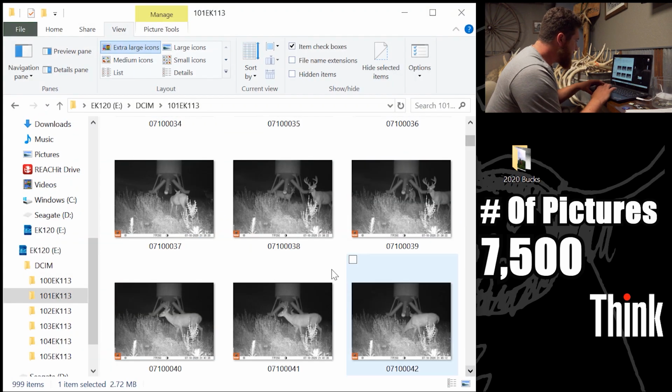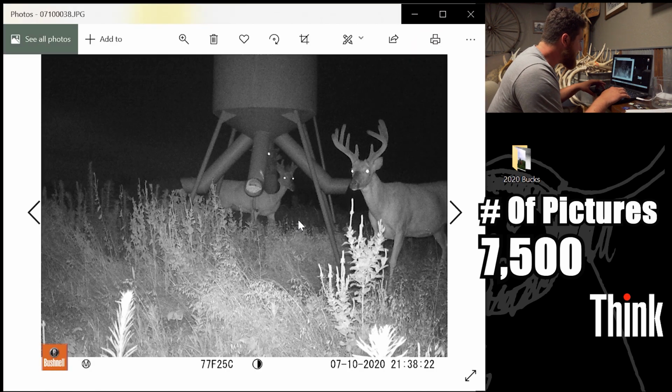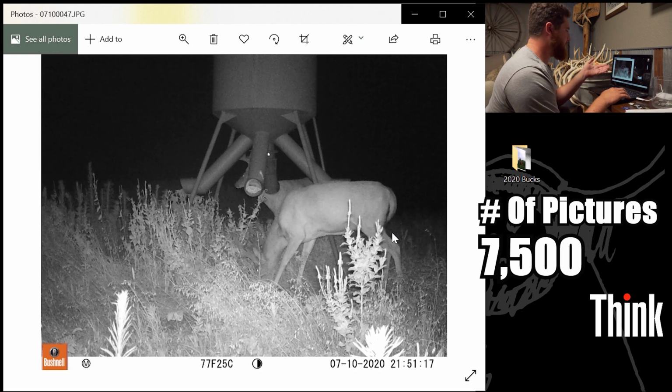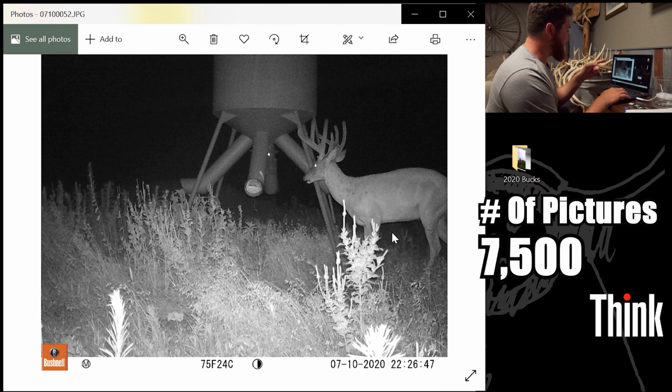Here. Ooh, what's this buck? I think this was one of those 10 points. Looks like he's got a pretty good belly, a little bit of a brisket sway in the back. He could be old enough, but like I said, there's so many. There's probably 3 or 4 10 points that look super similar to that. So, okay. Oh, this buck right here.